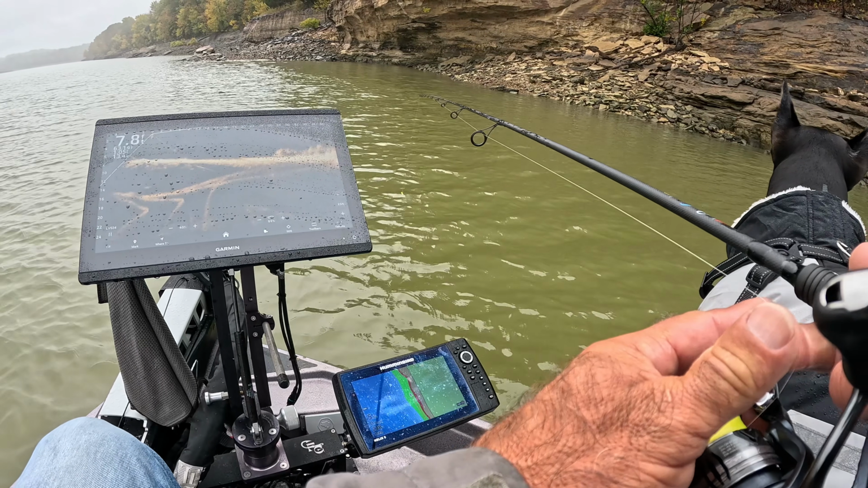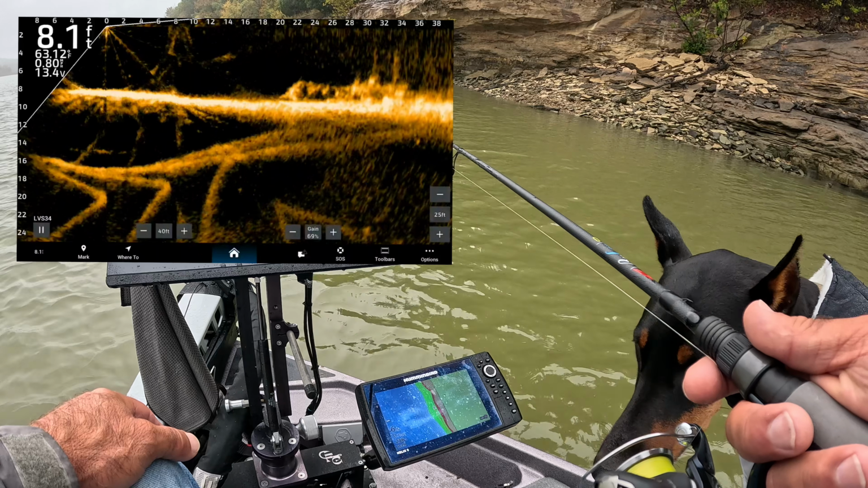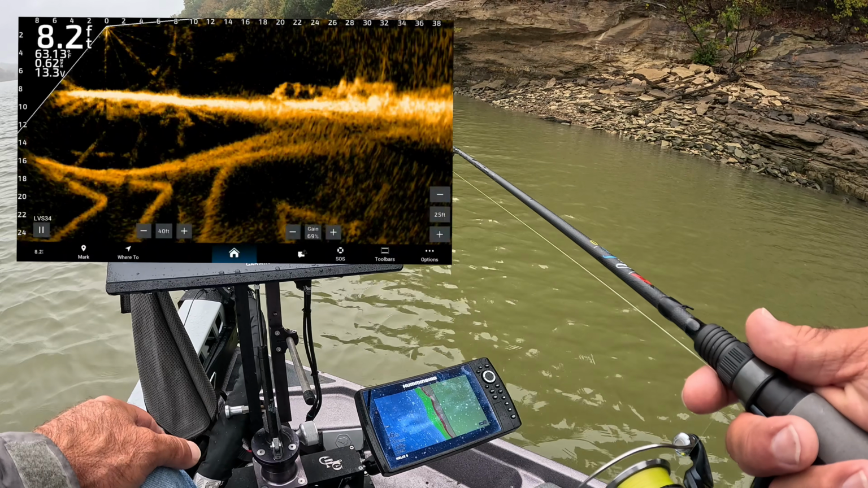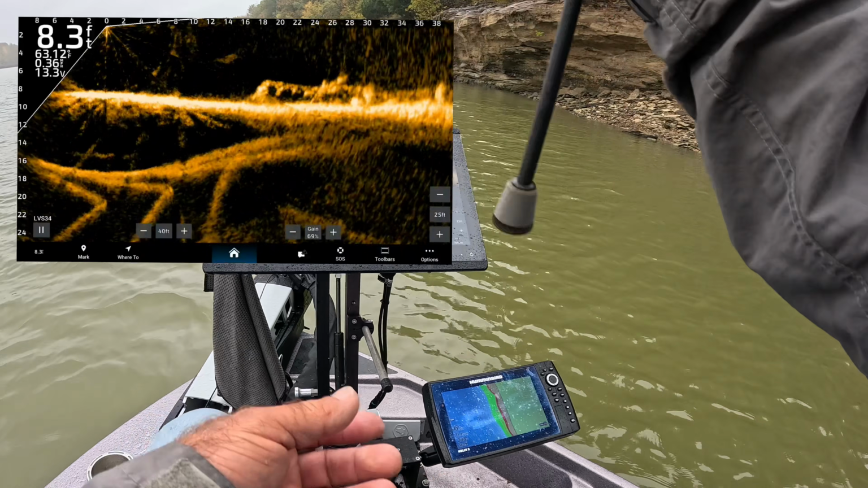Looks like we have something holding a few fish here. I'll let the boat get in position before we make that first cast. We want it to be precise.